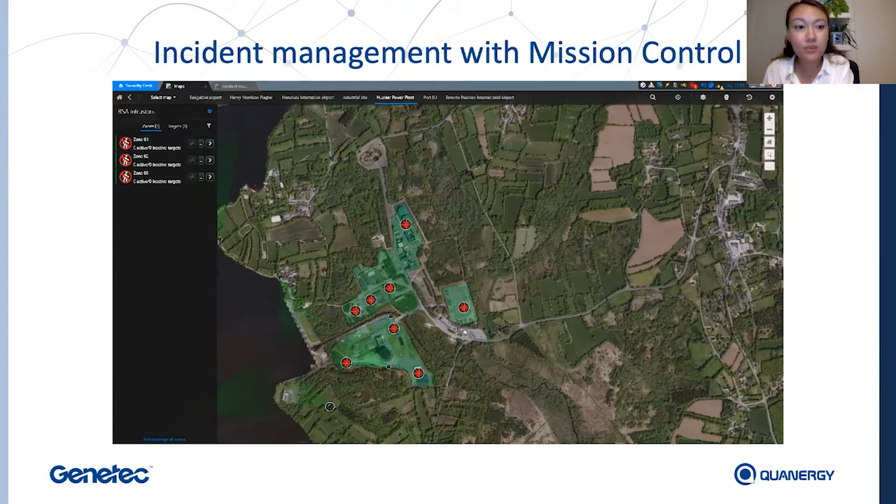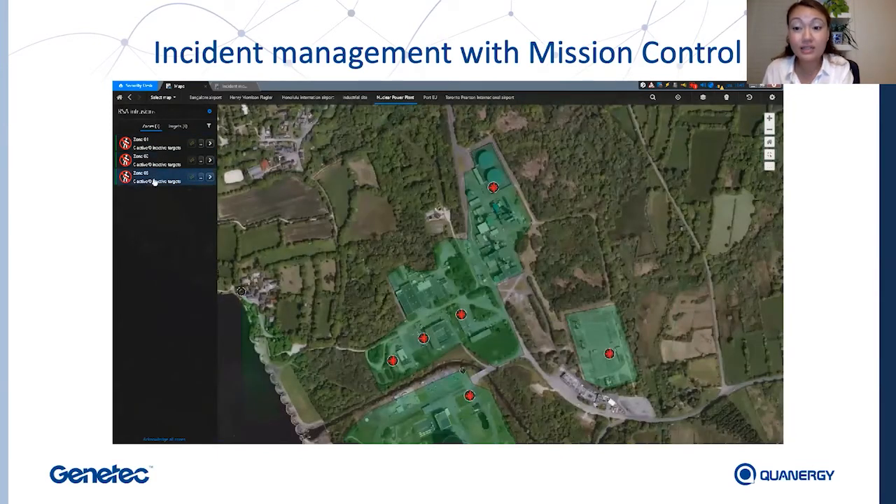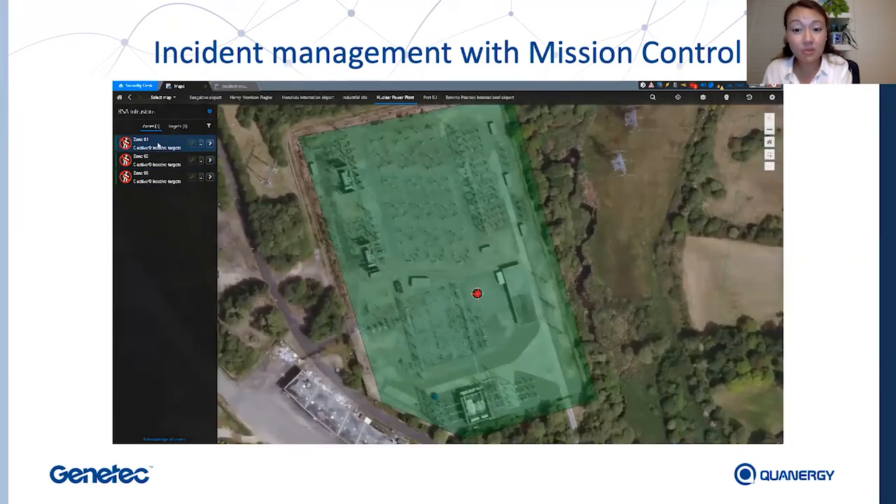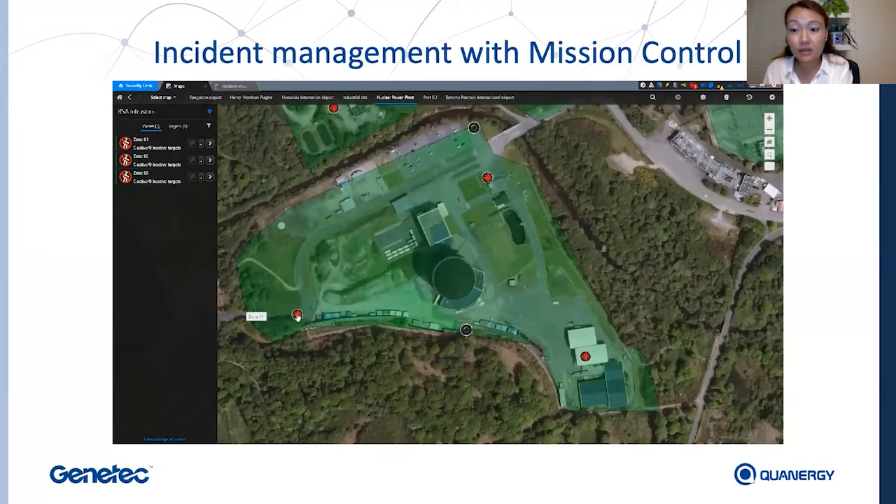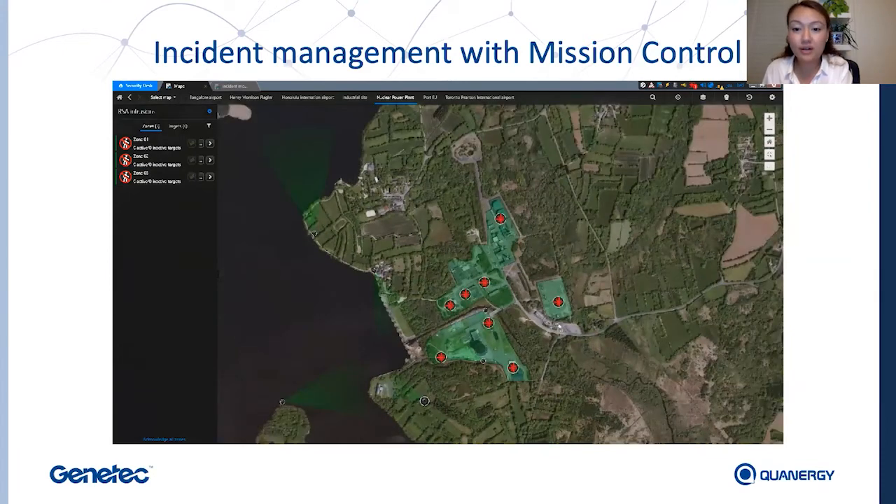Now on the map, you will see 3 different zones that we've created to monitor for intrusions. Their statuses are also displayed on the left-hand side panel for easy monitoring. Now these zones are also covered by Quanergy LiDARs, as displayed by these red icons on the map. And these sensors are of course managed by RSA.